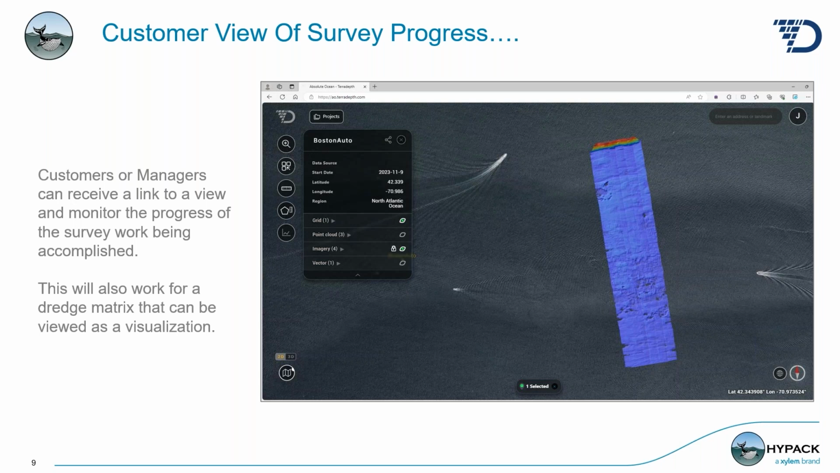The integration has 3 modes. One is to sync the data, one is to upload data, and one is to download data. If I'm in the sync mode, my processing station is going to bring down my multibeam data, it's going to process it, and then it's going to push back up to Absolute Ocean my clean survey. And what we have here is a customer view of the survey progress.